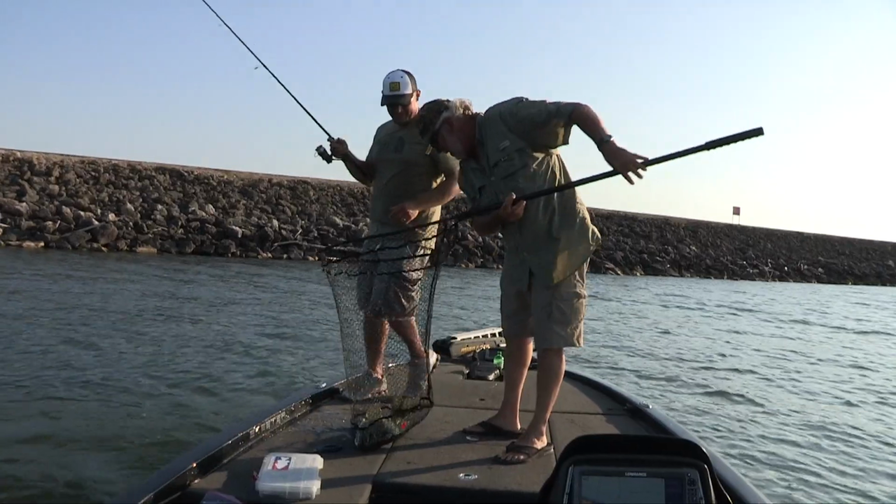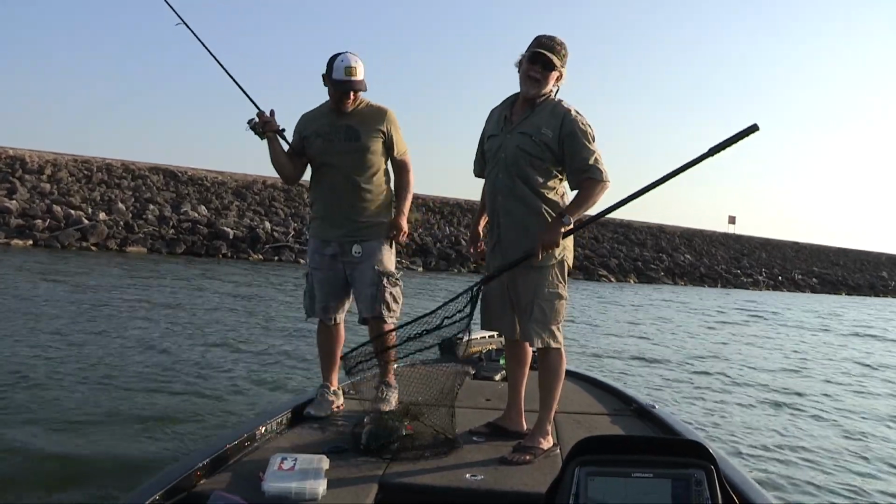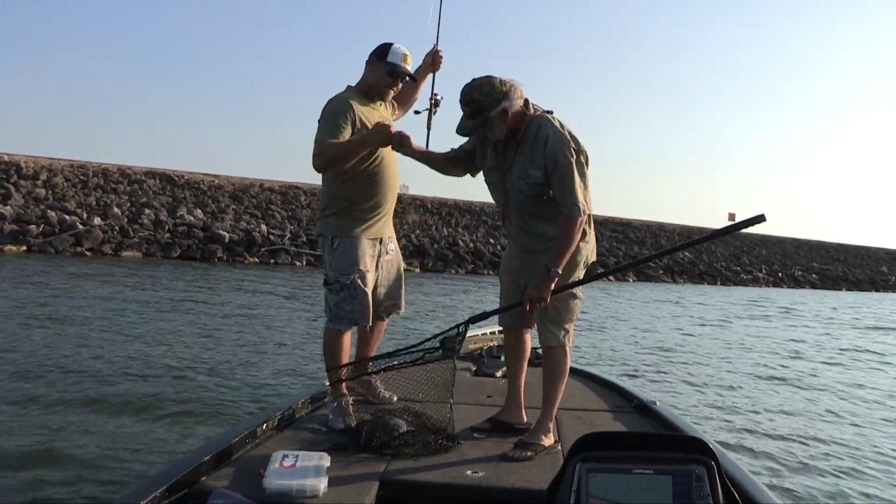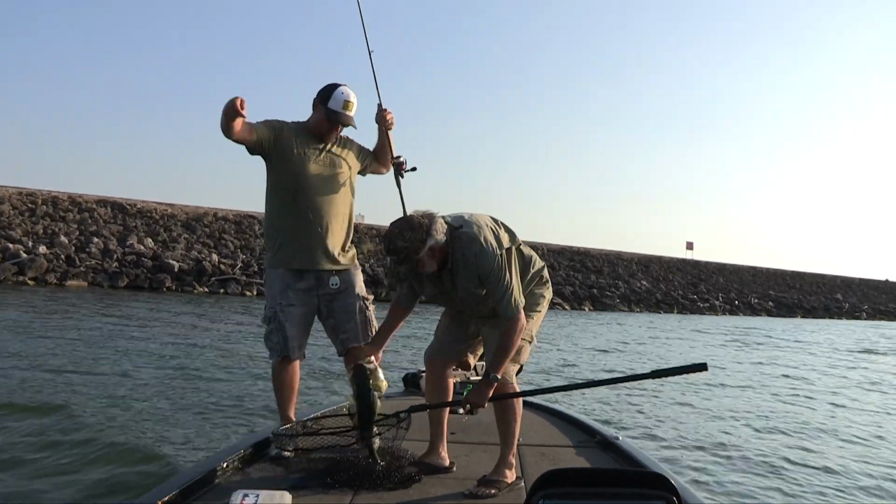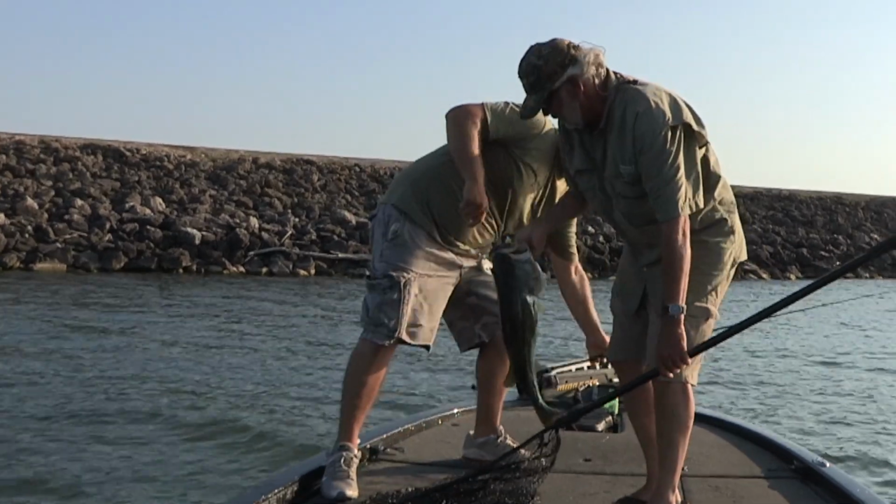Woo, woo. Yeah. That's going to be good. 9 pounds. That's 9 pounds. You don't catch them like that every day, much less in a tournament. Maybe more. That's a good one.